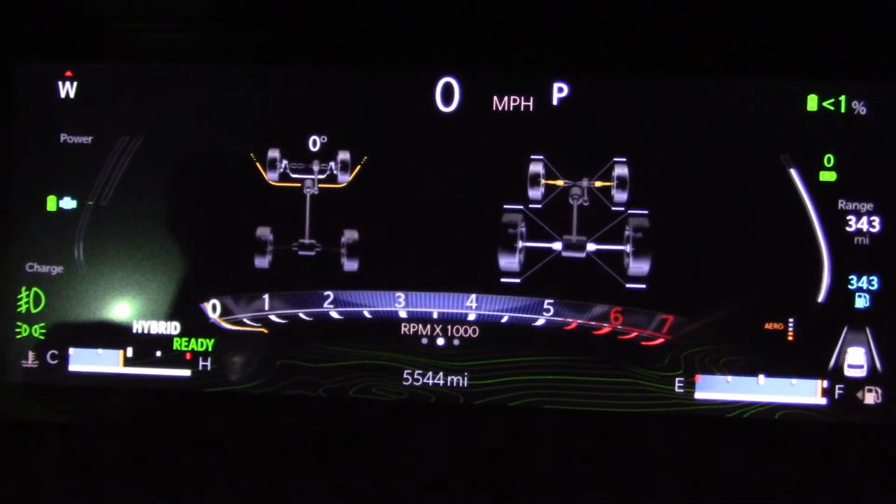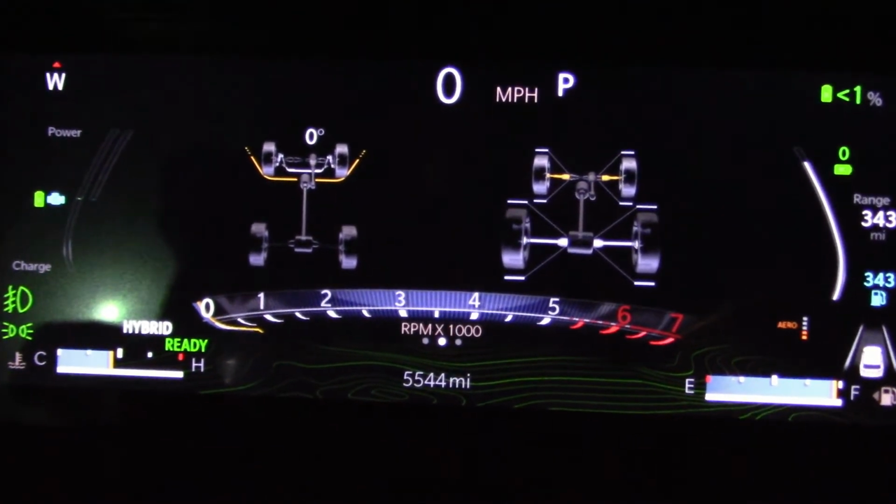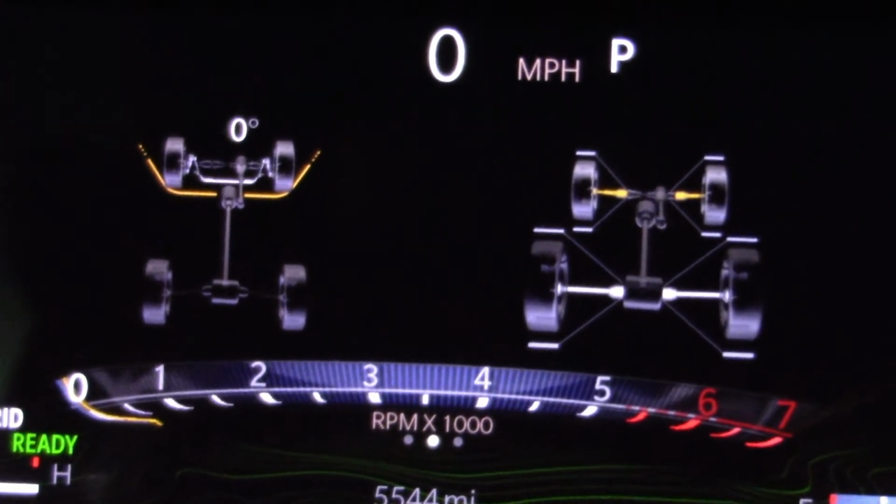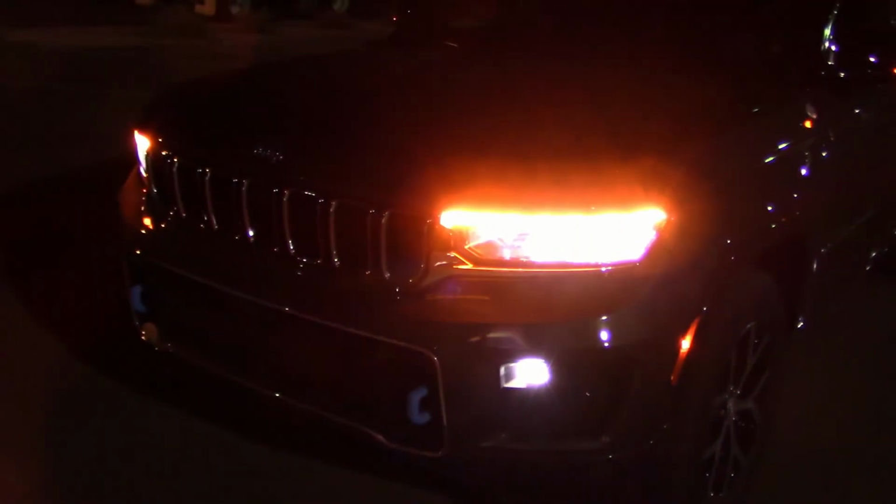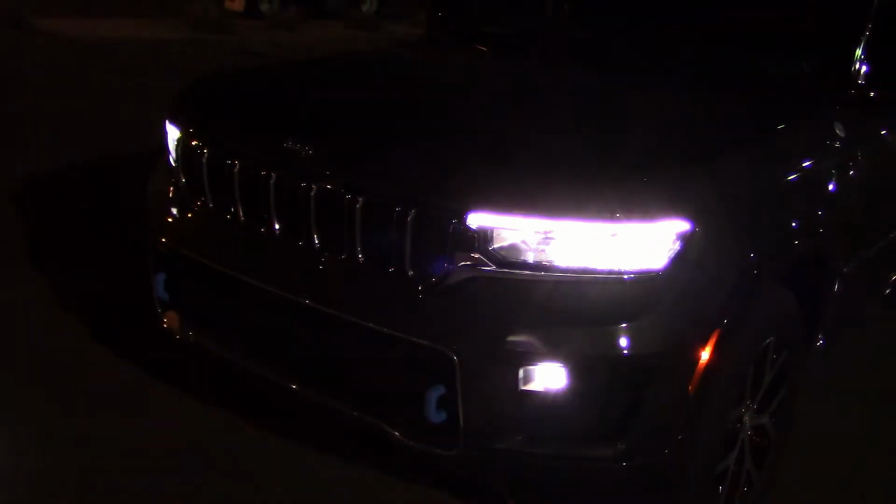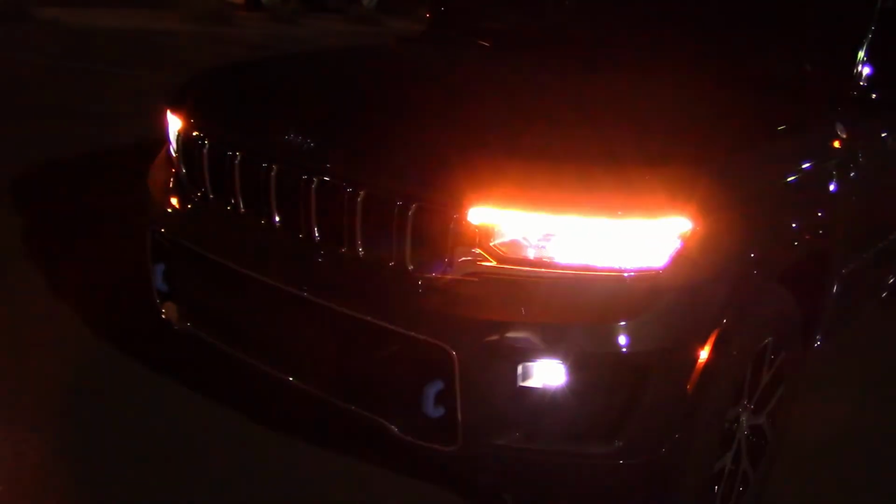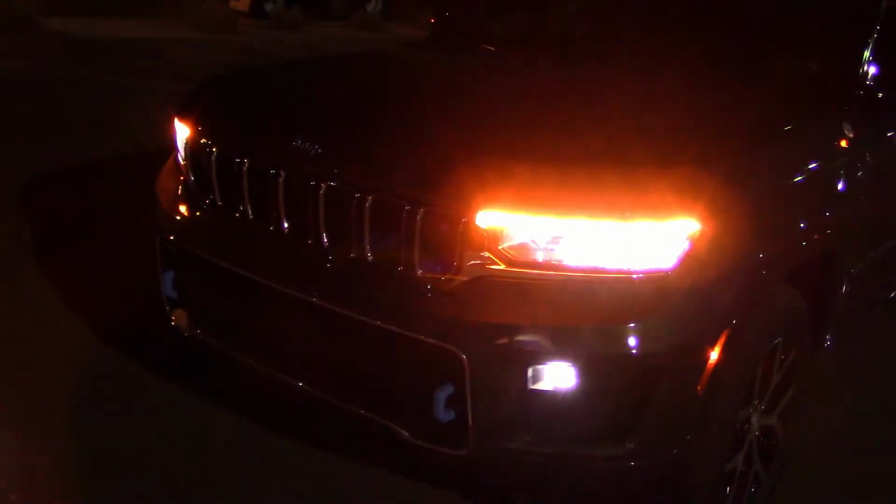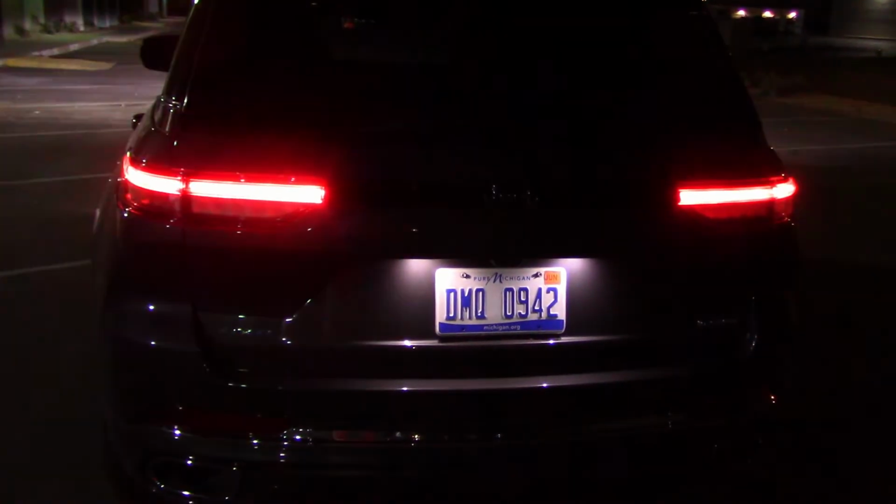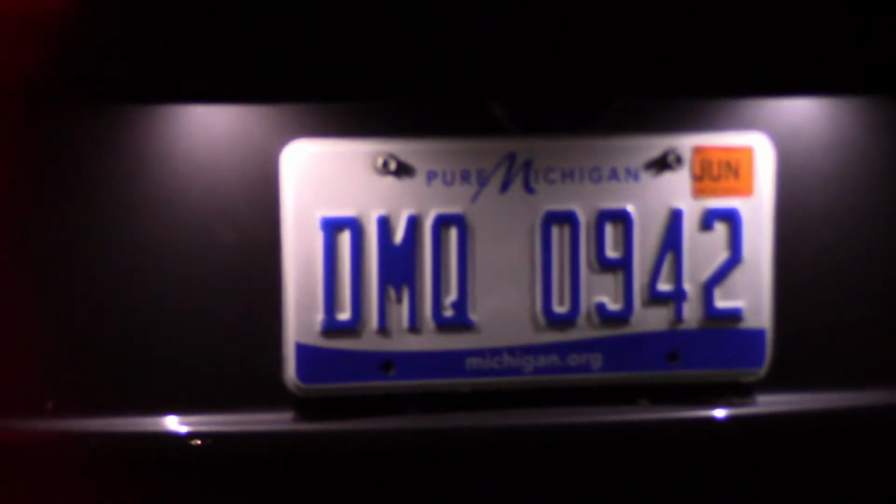And if you're four-wheeling at night, some nice graphics up on the gauge cluster to show you what's going on. The emergency flashers with the headlights on, because these are very, very bright headlights, they're slightly hard to see, but then the emergency lights are pretty bright too, so close range not a problem. And the view from the rear, license plate lights up pretty good. These side mirrors light up too.